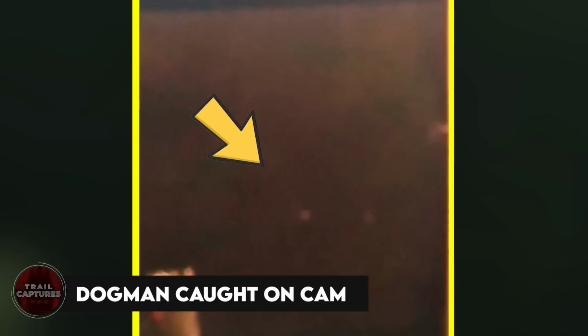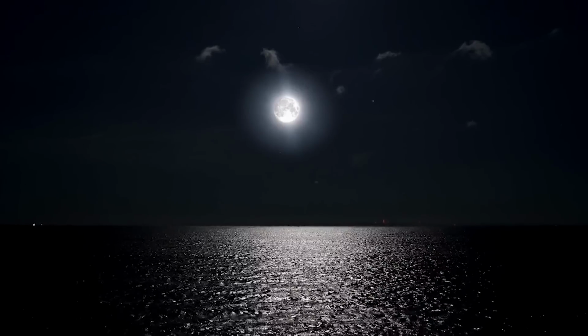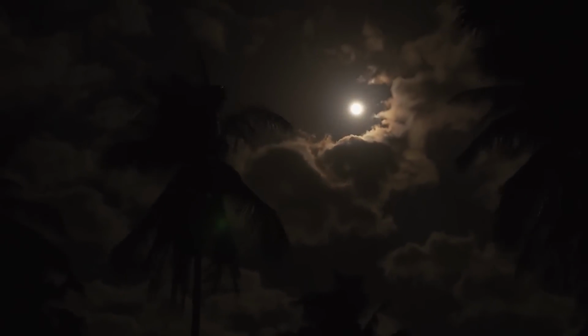Dogman caught on cam. Late one night, a man put his small camera out to take a movie of the bright moon. But guess what? Something mysterious was about to happen.